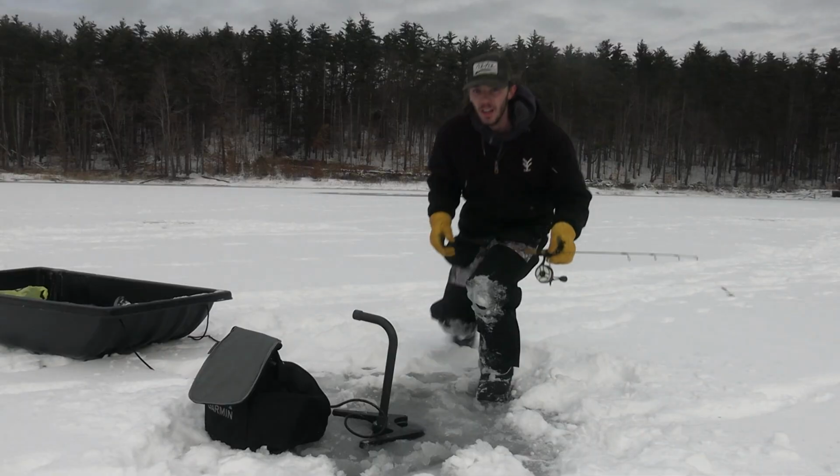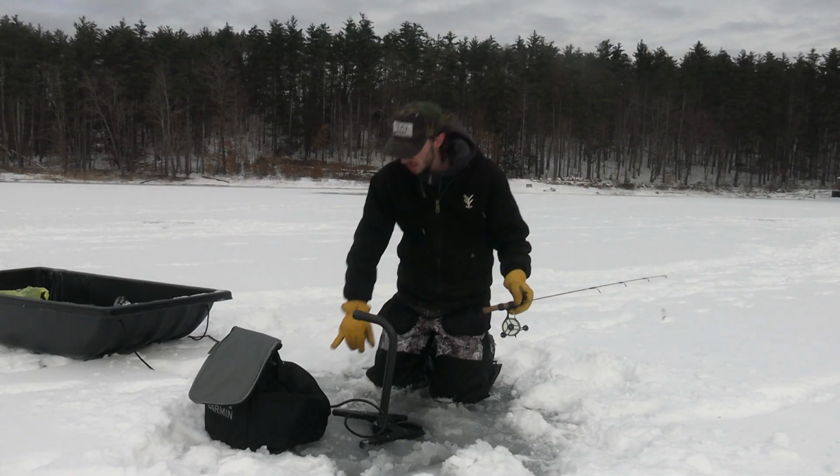I'm gonna get to jigging. I'll probably wait a little bit to set up some tip-ups. Kind of want to get on a jigging bite, so I just gotta go back to the truck and grab my other jigging rod, and I will see you once we get back out there. Stay tuned.